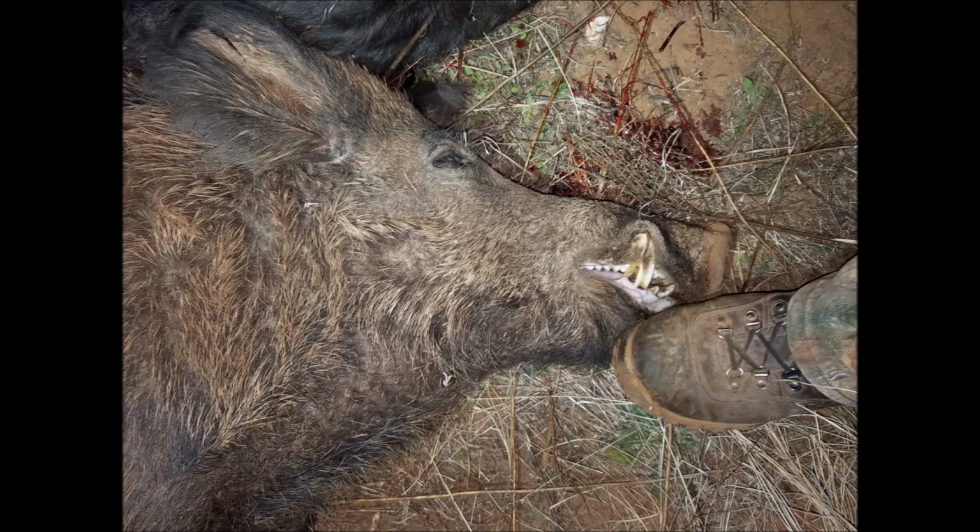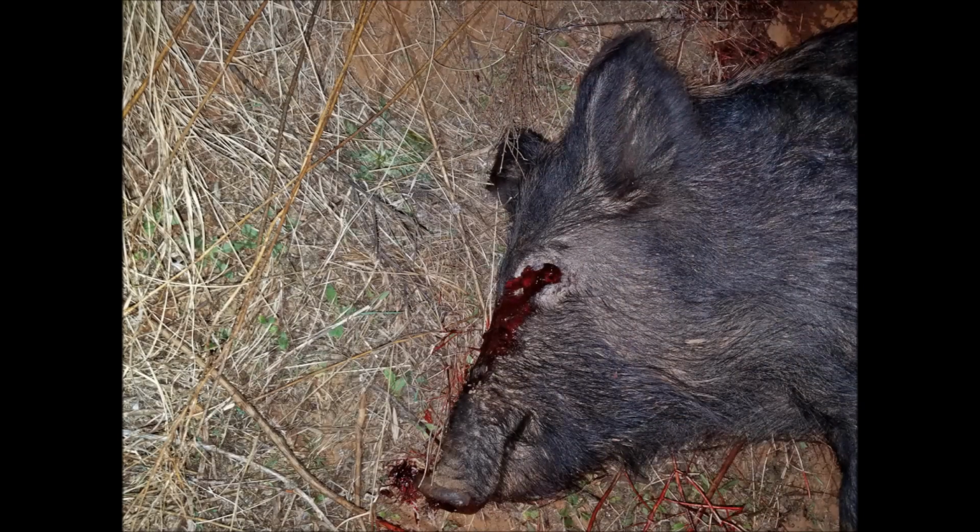This was the rascal chasing the sows around, and he had a big set of cutters on him. And I managed to drop my sow with a shot to the left eye.